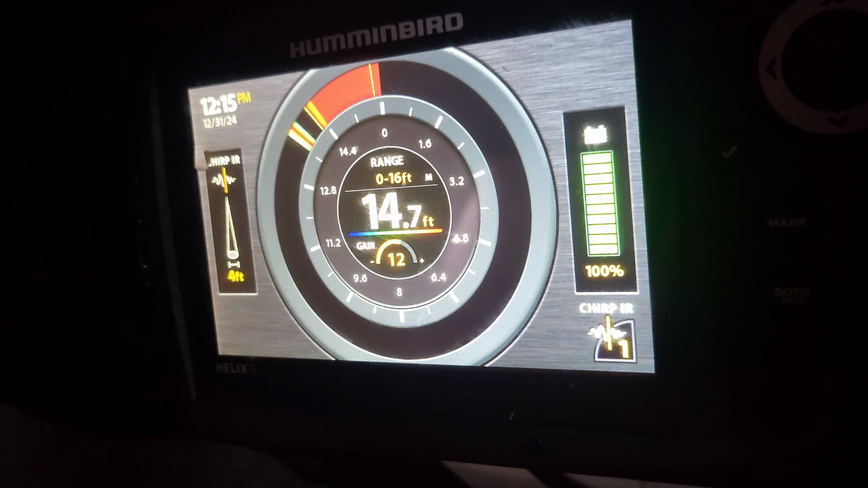And, you know, I read some reviews on this unit, and one person had said it's a terrible unit, and they can't see their jig going down, and I don't know what they had set different, or what transducer they were using. Maybe they didn't have the right transducer. I'm not sure, because I can see my jig really good, and that's a tiny little teardrop jig. And maybe they didn't have it in the ice mode.